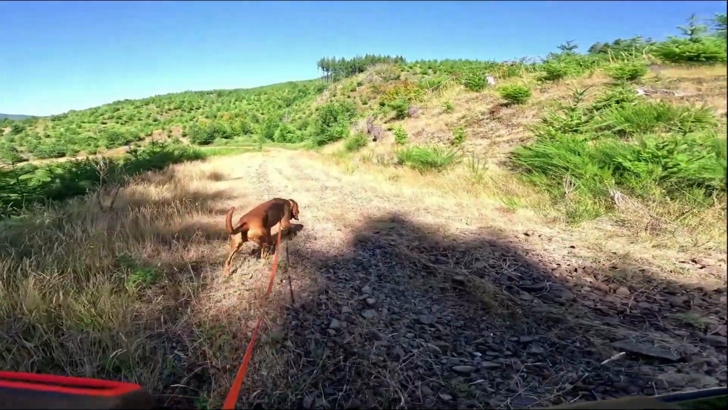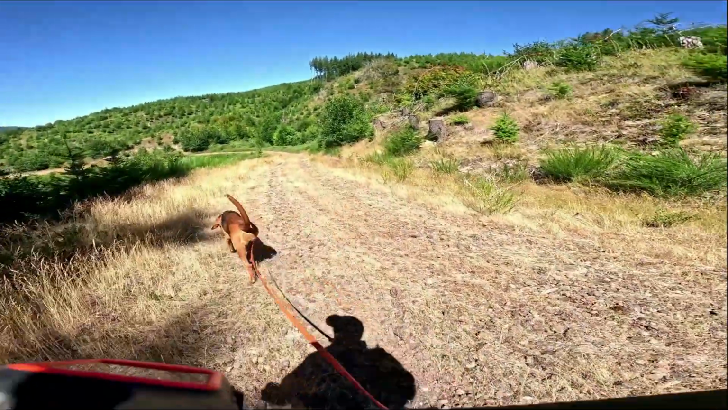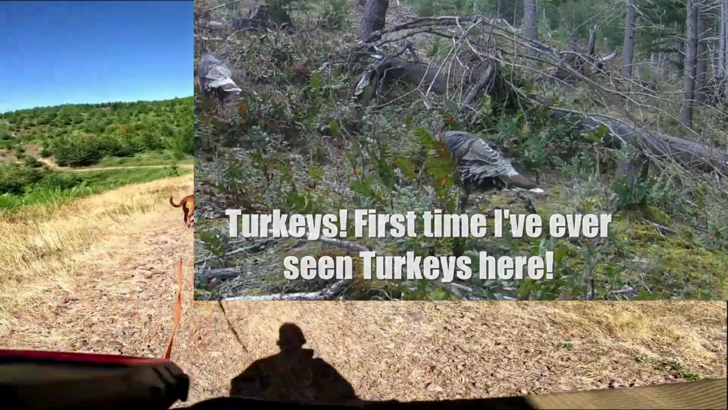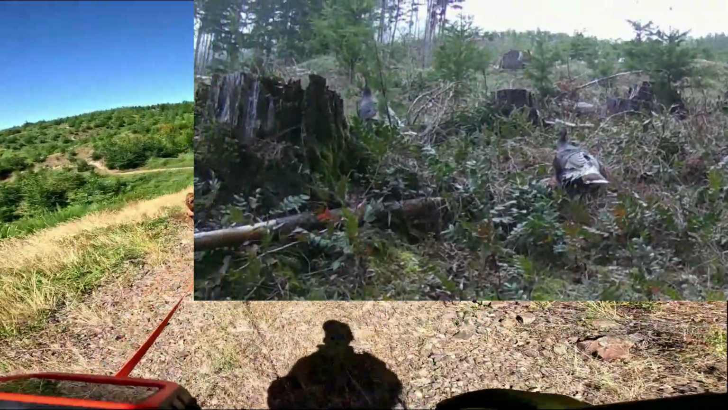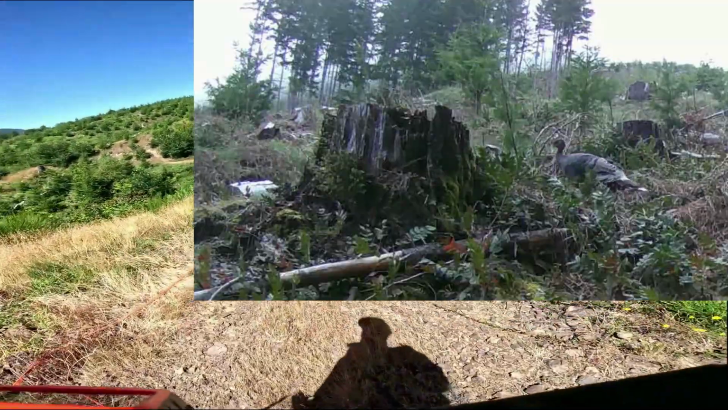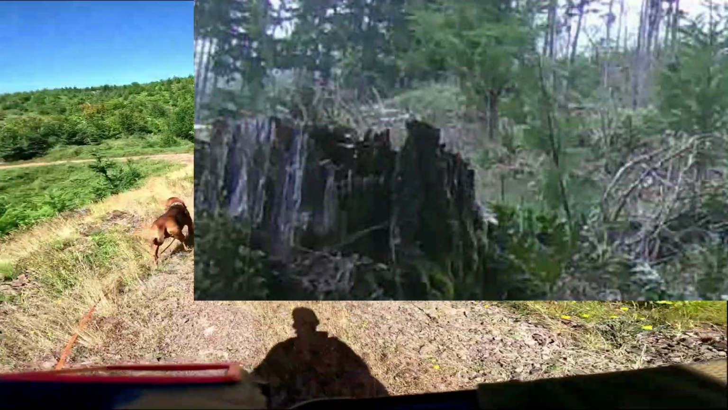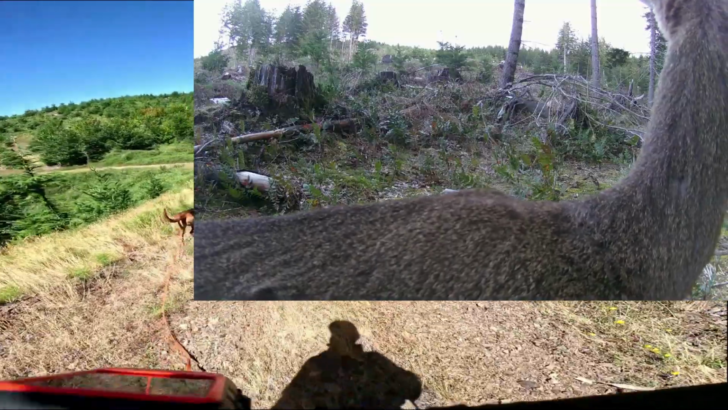there must be a 10-degree temperature change between walking in the shade of these trees and then we get out on the rocks where there is no shade. Boom, just like being on black asphalt. Really, she's doing fine. Her pads are pretty well built up. They're not in the best shape. They're not like a bird dog's, but they're pretty good from all the wrestling and stuff she does in the backyard. So she's doing fine.